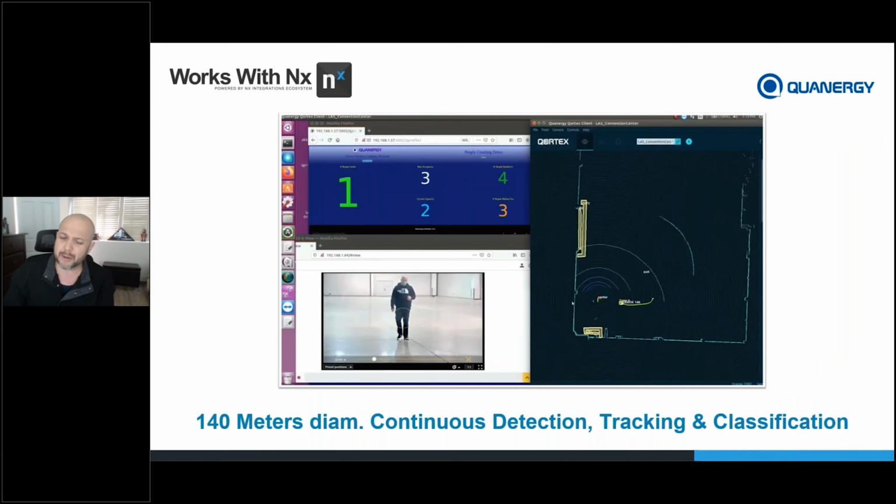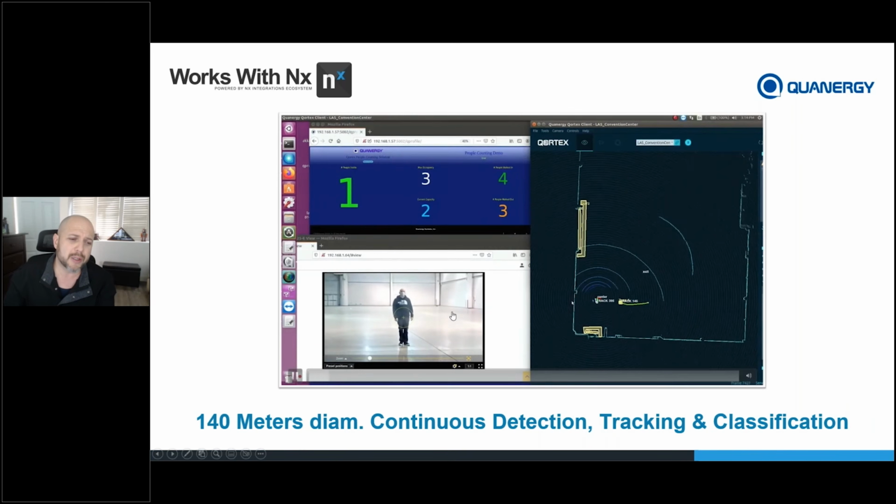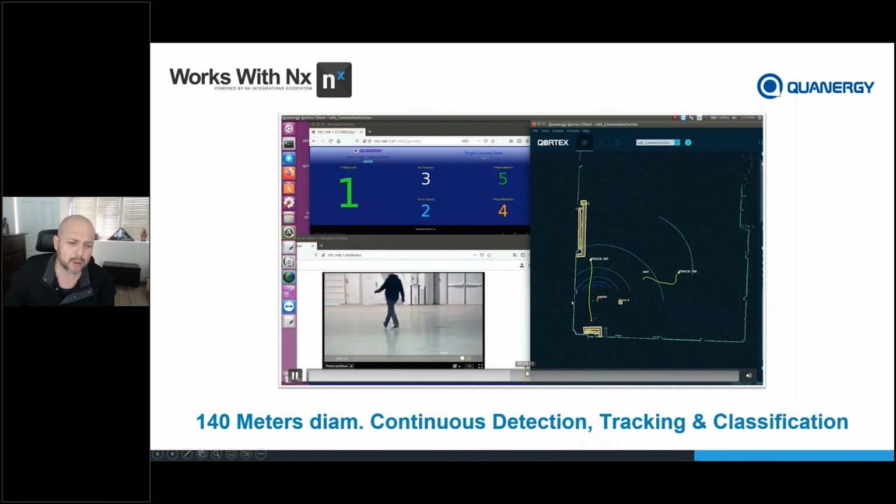Now, as far as being able to continue to detect, track, and classify at very far ranges, this is a big trade show center, big conference area. So you see here, I'm going to fast forward this a little bit. I'm going to run all the way to the other side. This is like football fields long and wide, and it's still detecting, tracking, and classifying me all the way on the other side of this conference center, all the way.